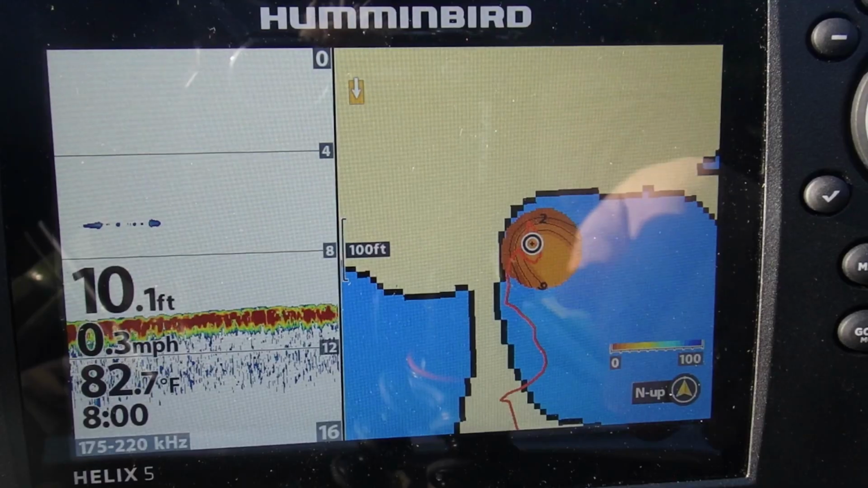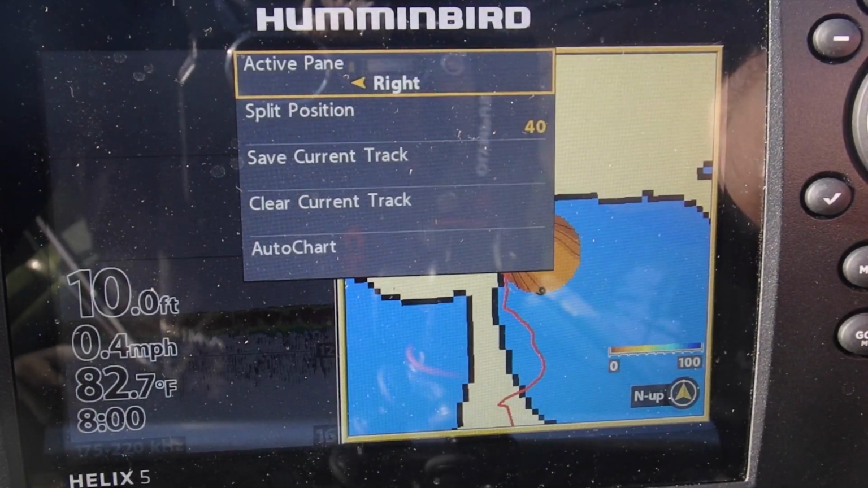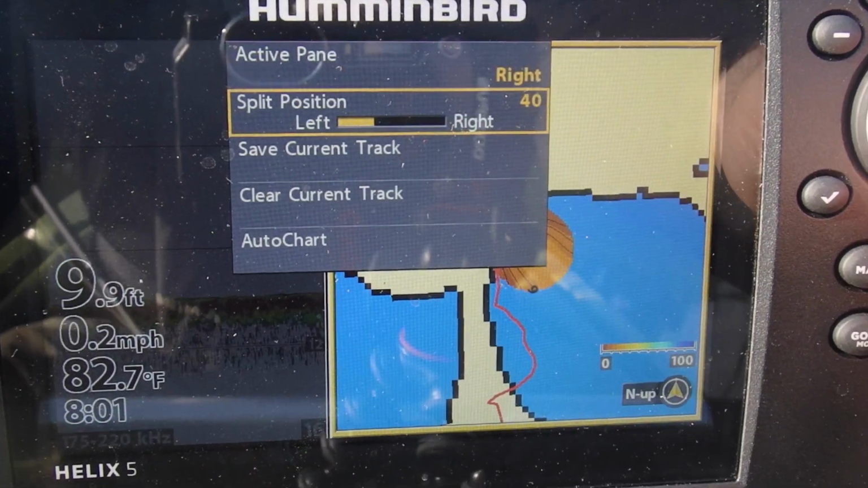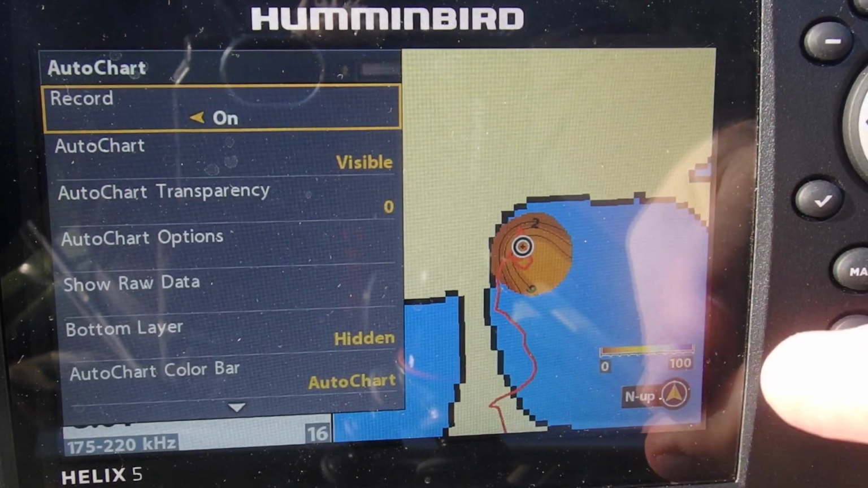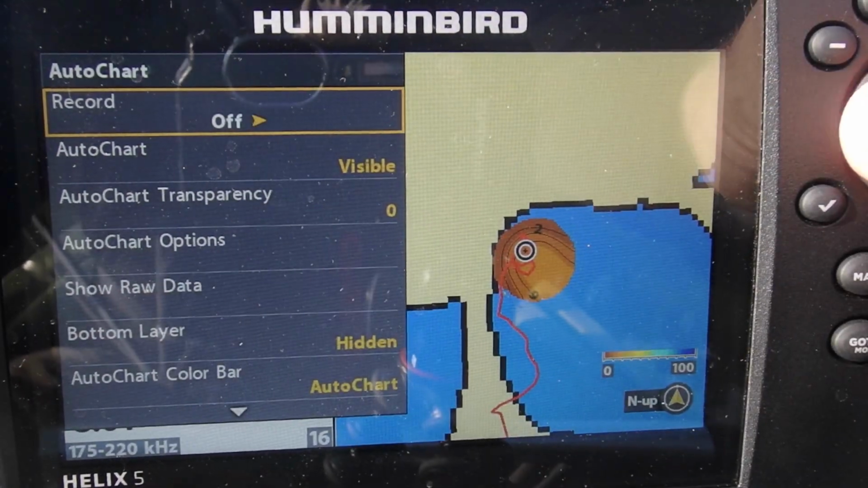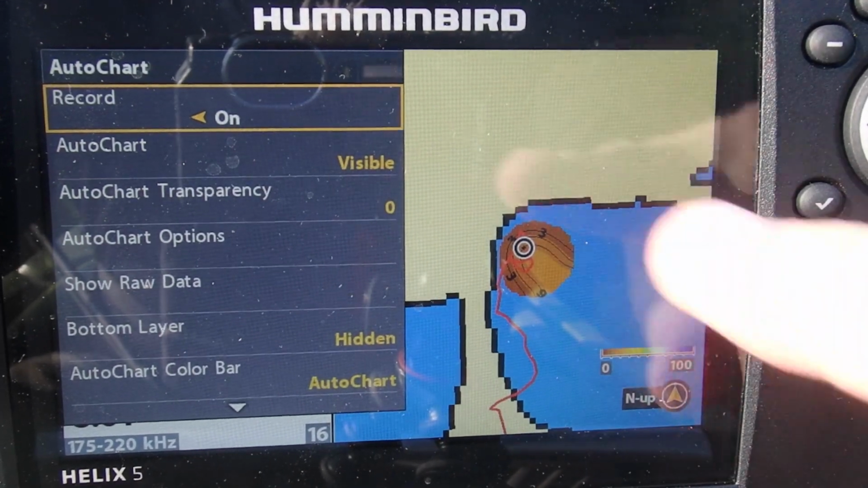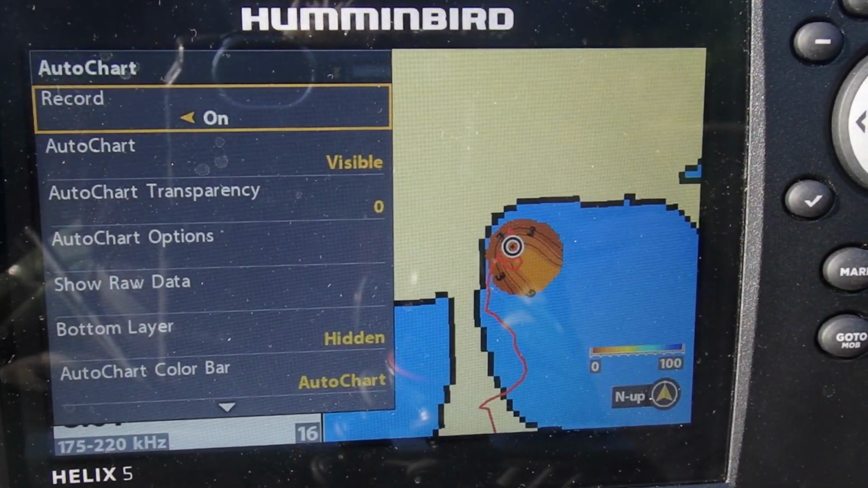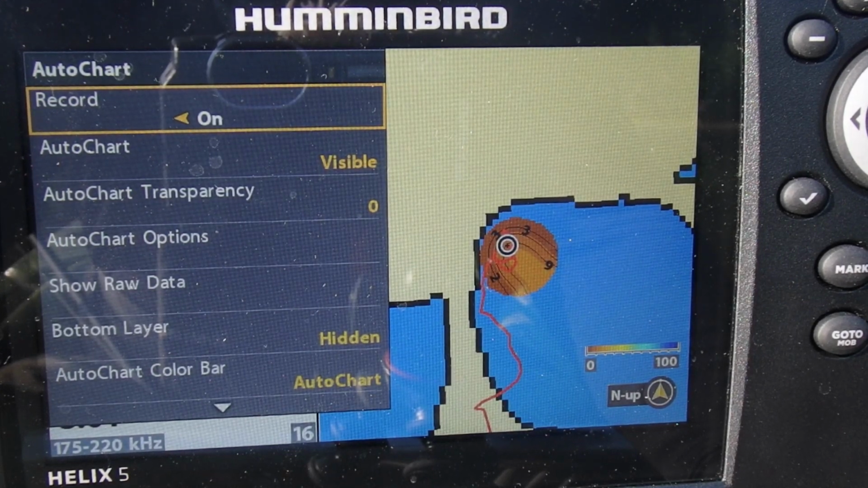We are reading depth, and if I paddle around, we should be making a map. Okay, so when you want a chart, we go menu, go down to auto chart, go to the right, record, turn on when you want a chart. You want it to be visible. Transparency right now is 0 because I don't have anything underneath it I want to show through.